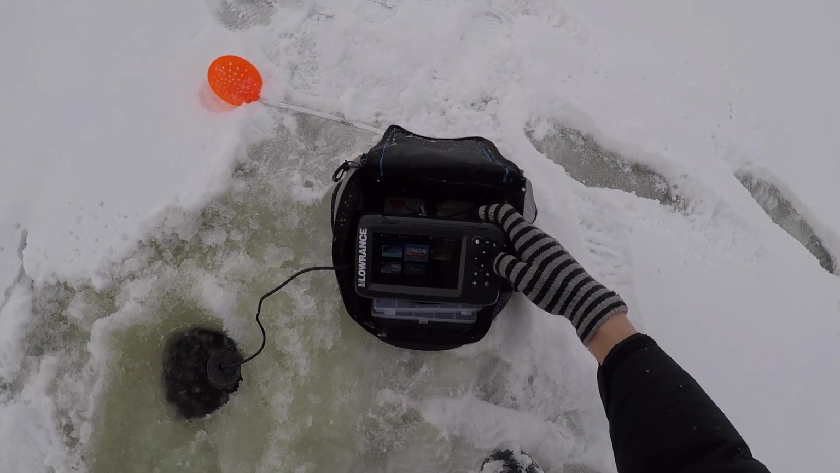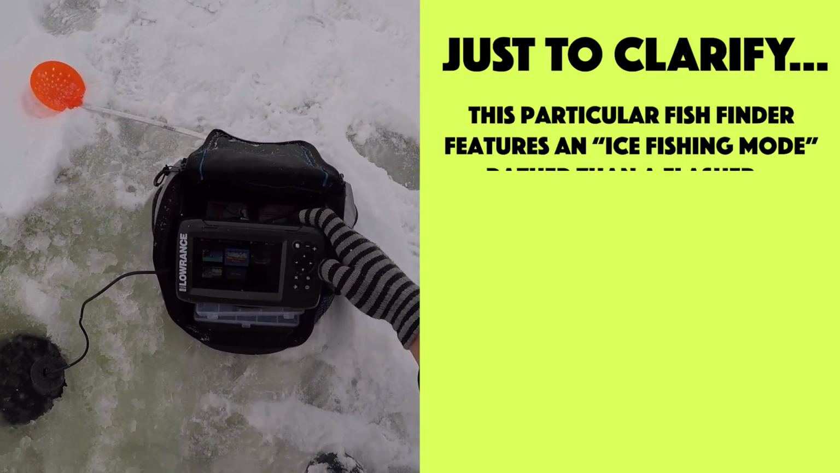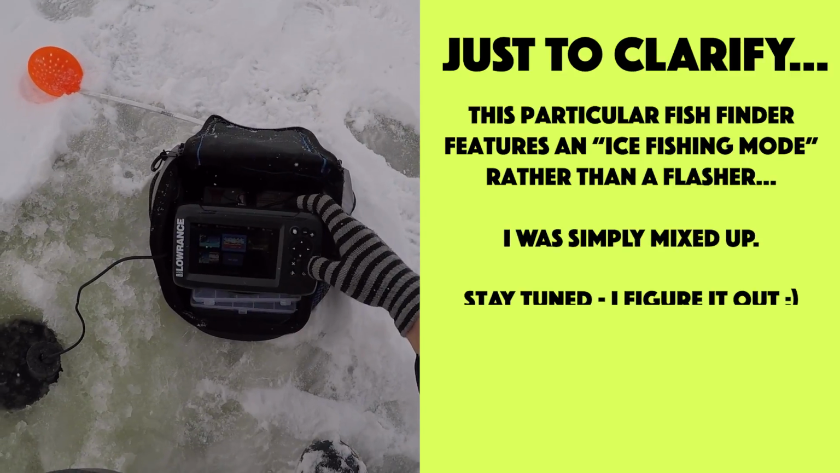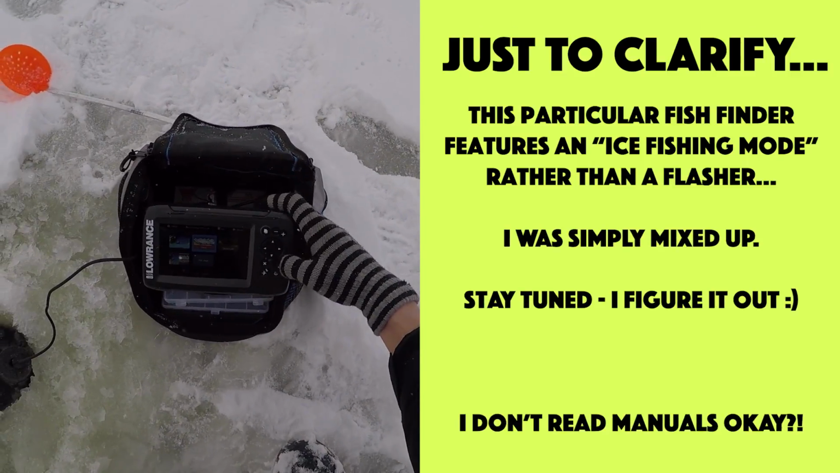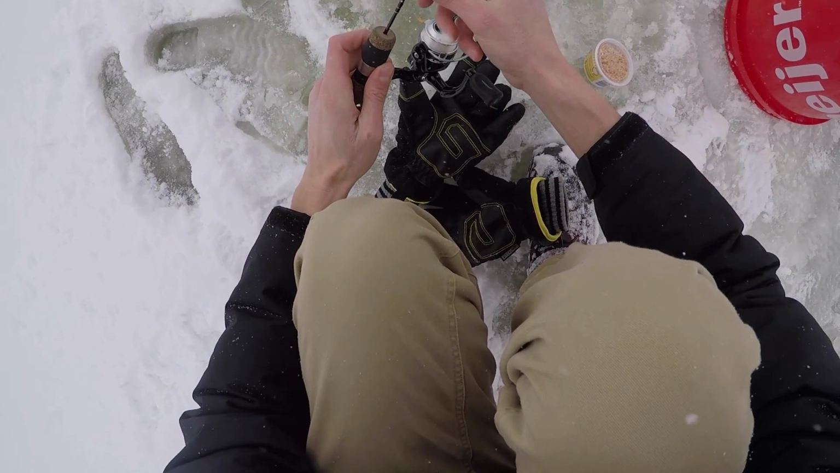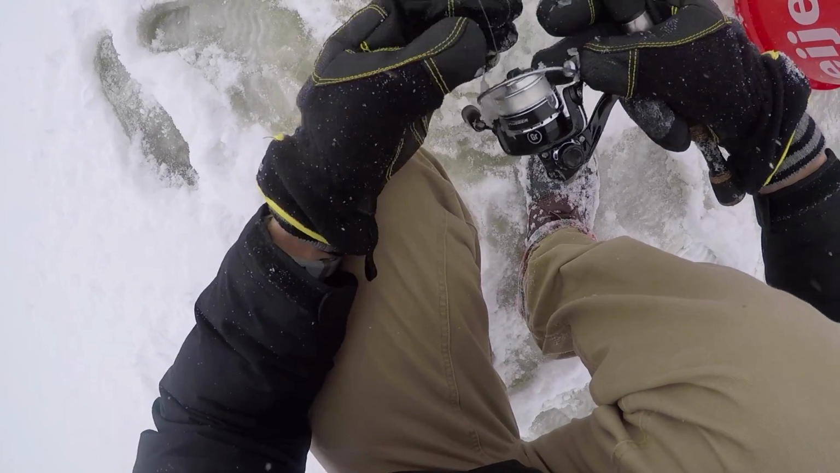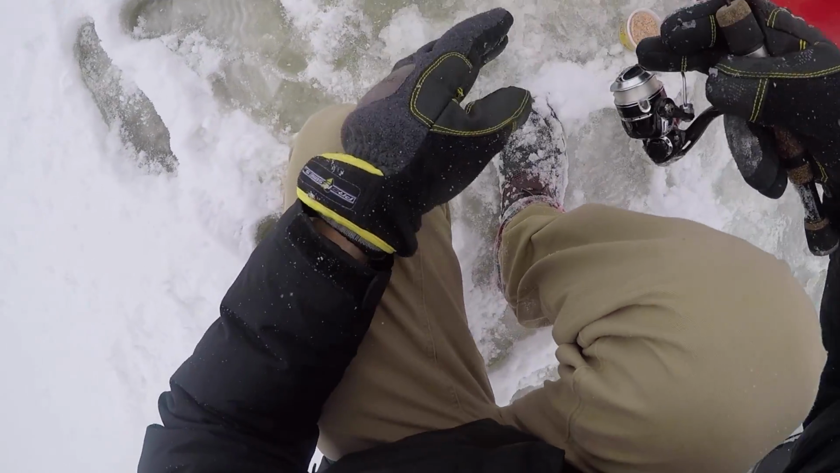I thought that they had a flasher mode, but I don't know how to do that. I'm not seeing the flasher mode. Am I missing something? Maybe it doesn't have a flasher mode. So I'm just gonna throw a waxy on this little tiny jig I've got, and the goal is that we should be able to see our jig down there. Drop my reel on the ground and now I've got ice all over it and the line's frozen.